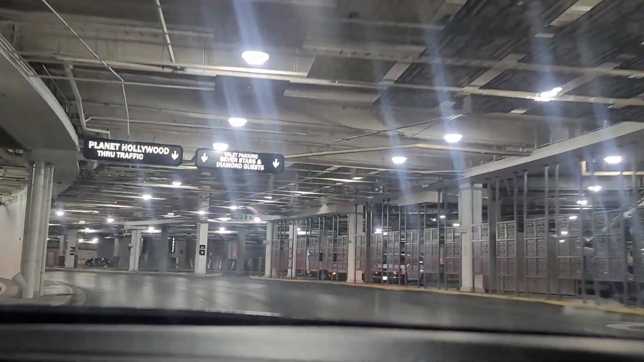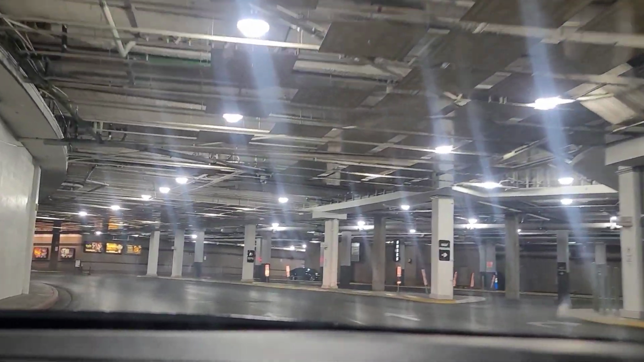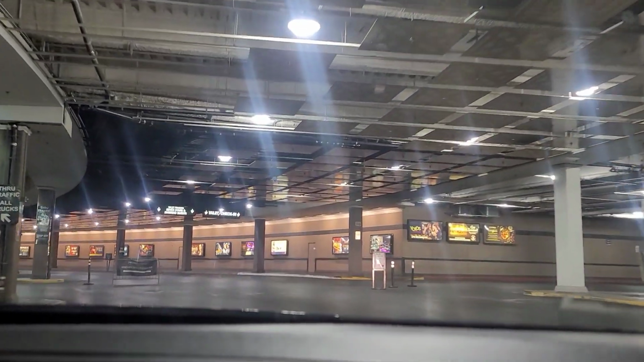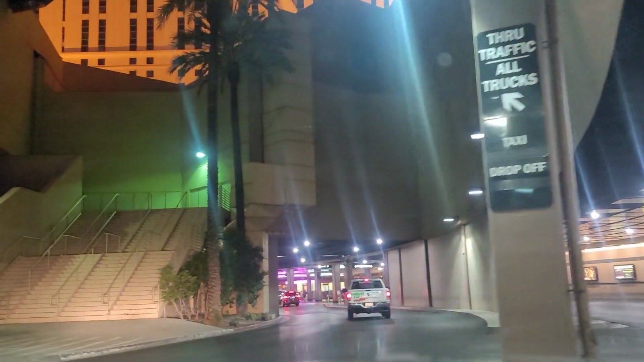Sometimes it's a parking lot where you have to figure out how to get to wherever you're going. The best thing to do is just always valet. That's what I would do, since the price is about the same. It might be a few dollars more because you give them a tip, but at least they're making the money, and you get your car brought to you.